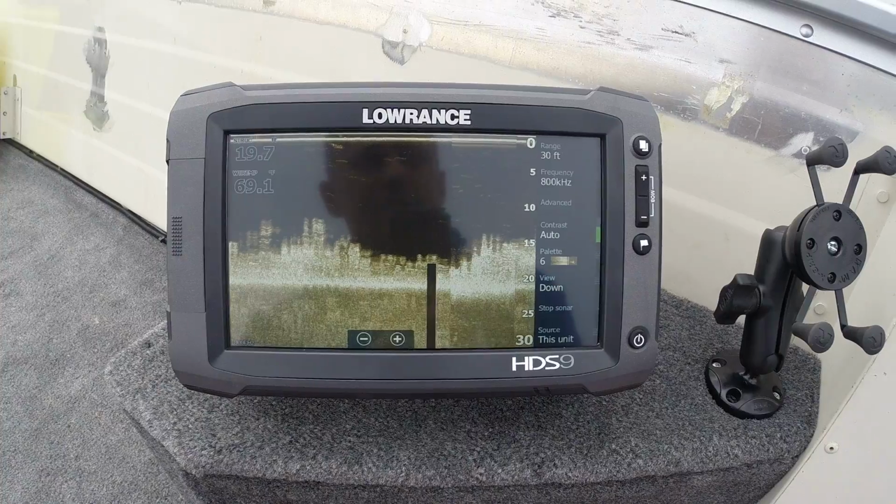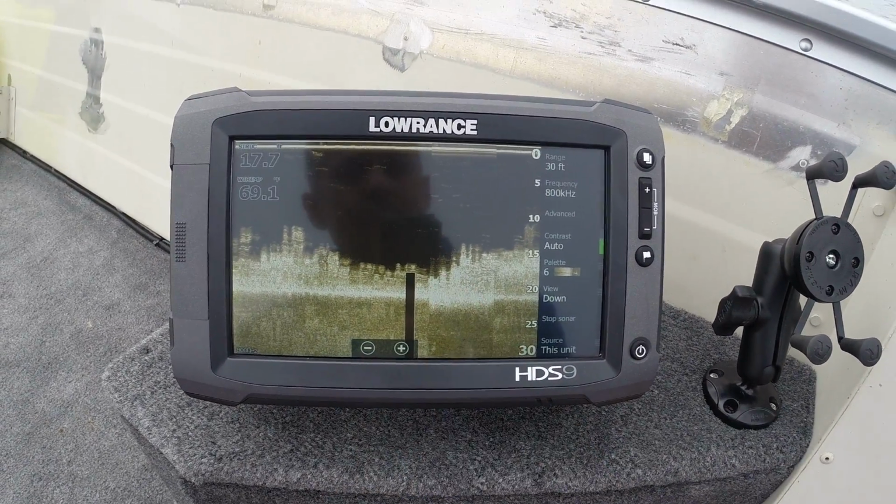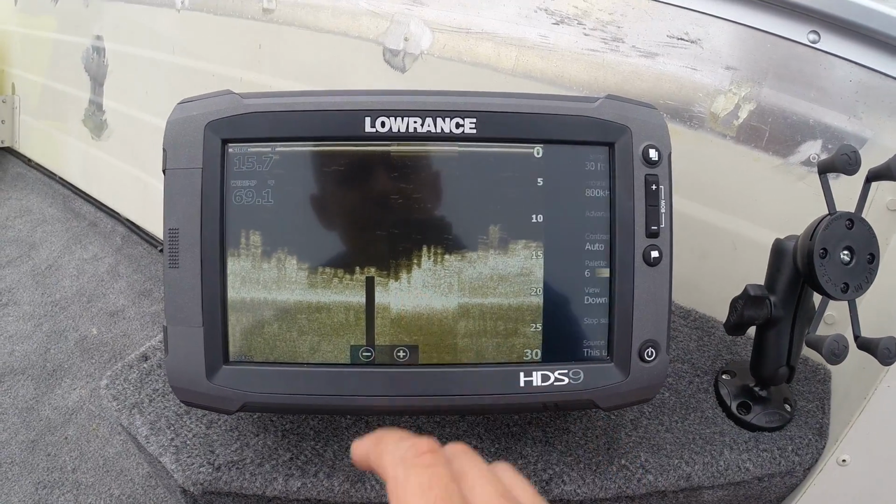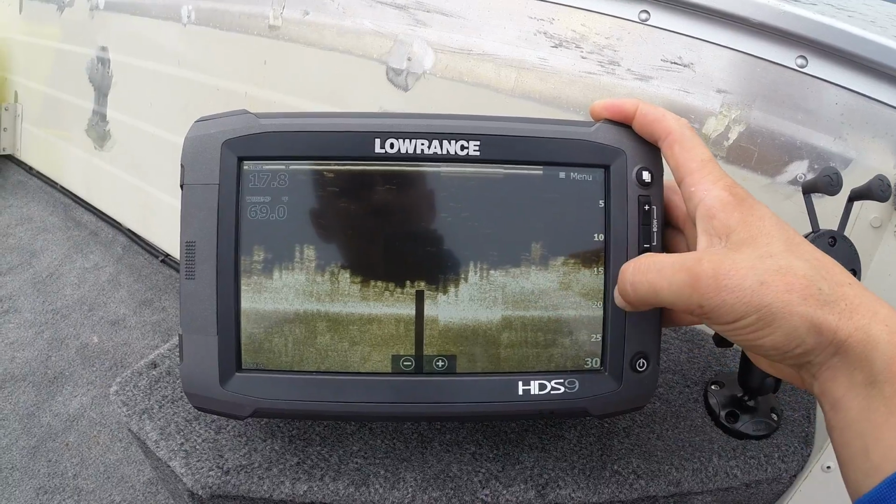So just depending on what you're doing, if you want to stay on a weed line, I find the 455 to be better. If you're drop shotting, the higher detail is better, I find, because you'll see bottom structure and fish in a little bit more detail.